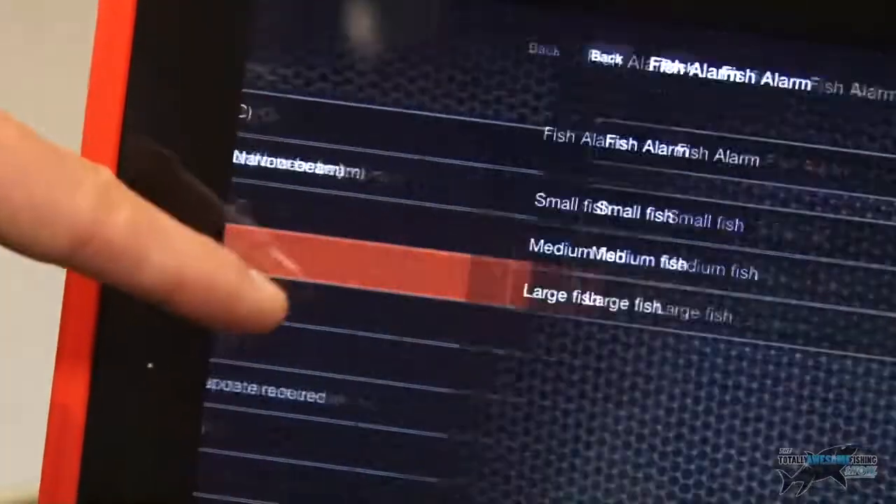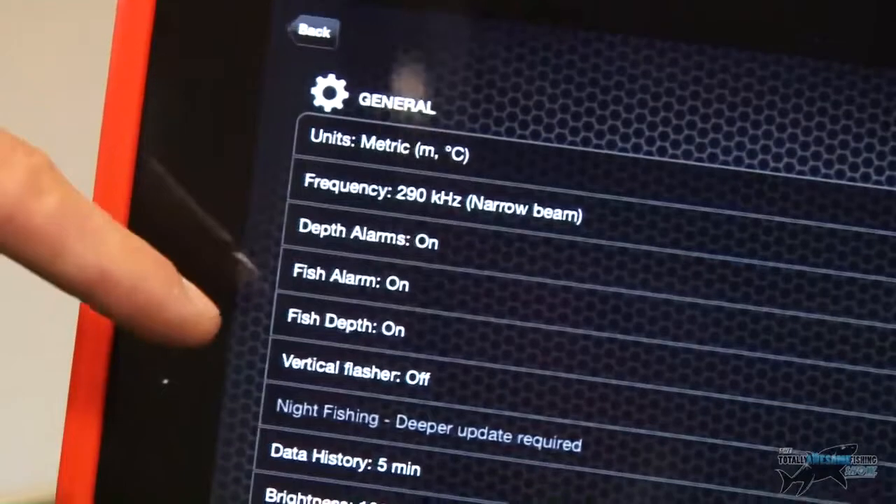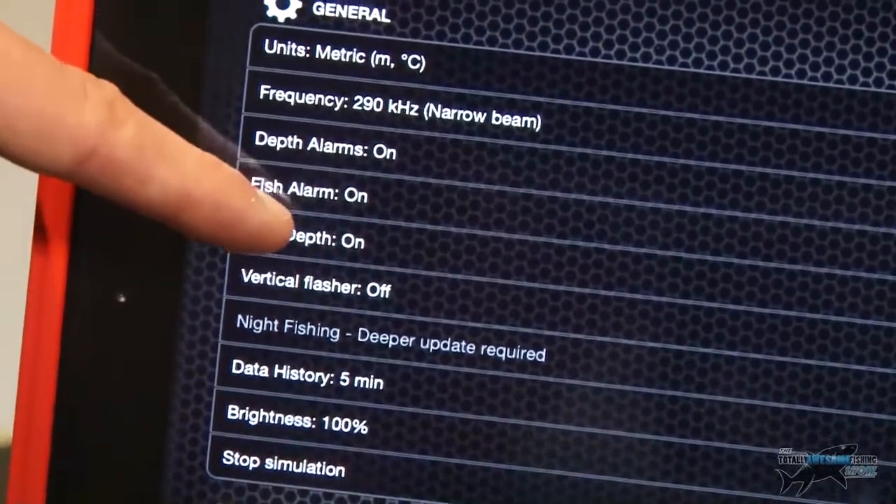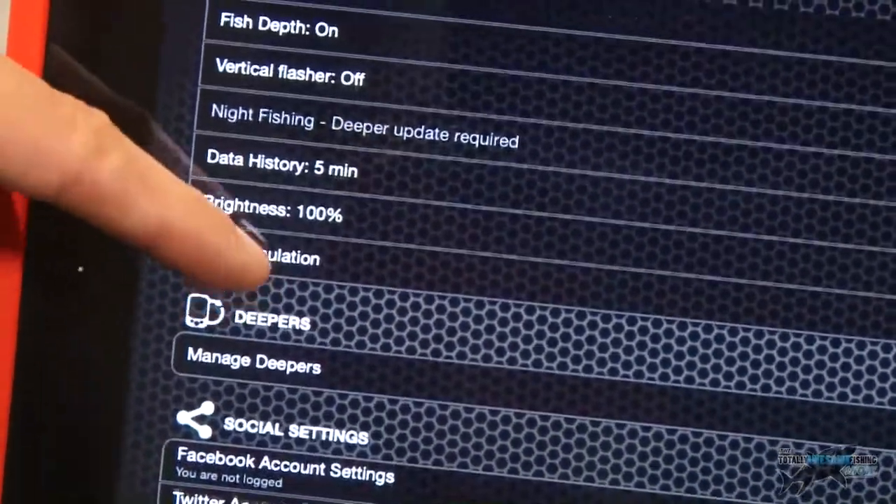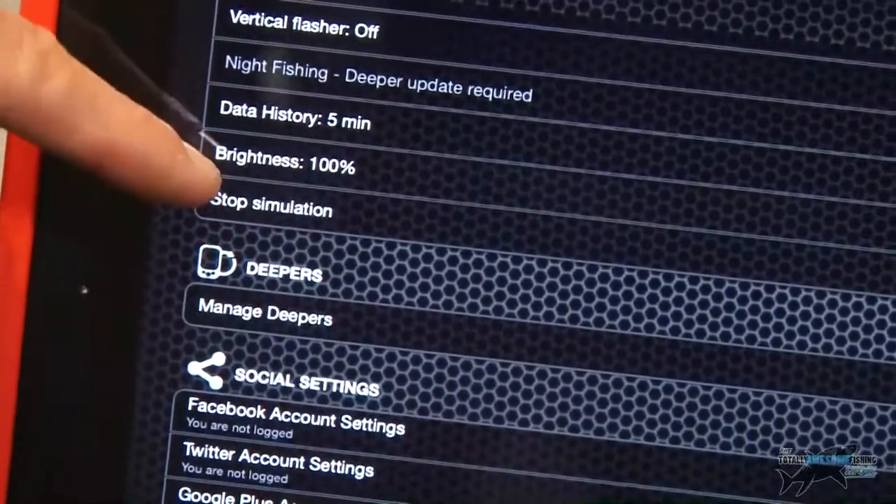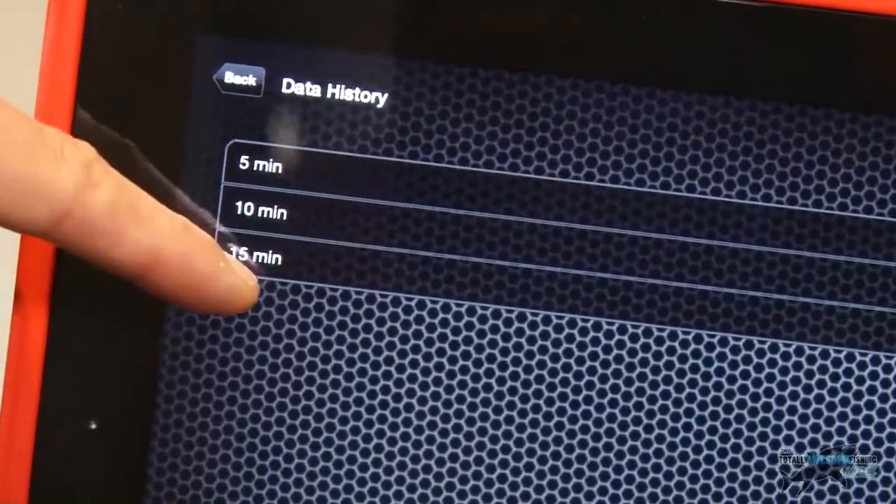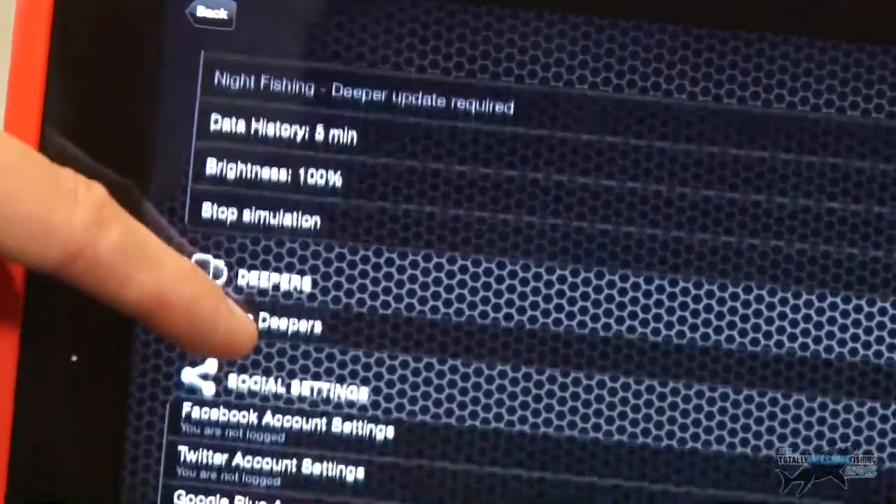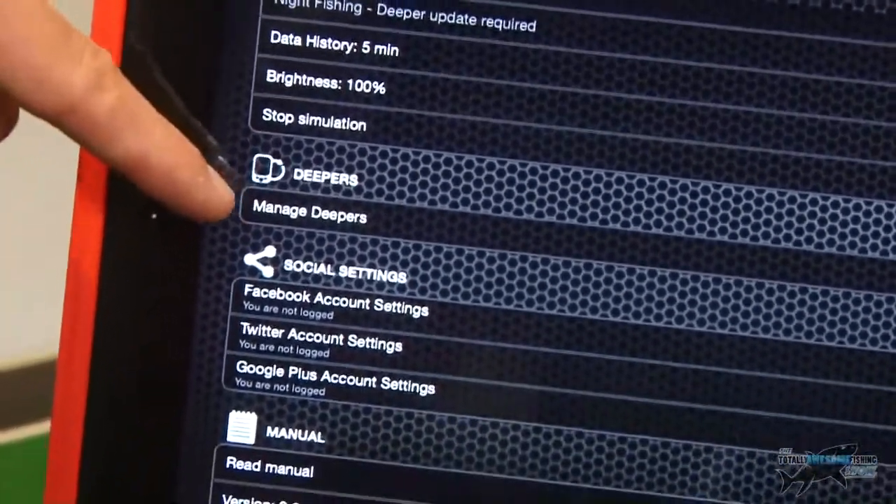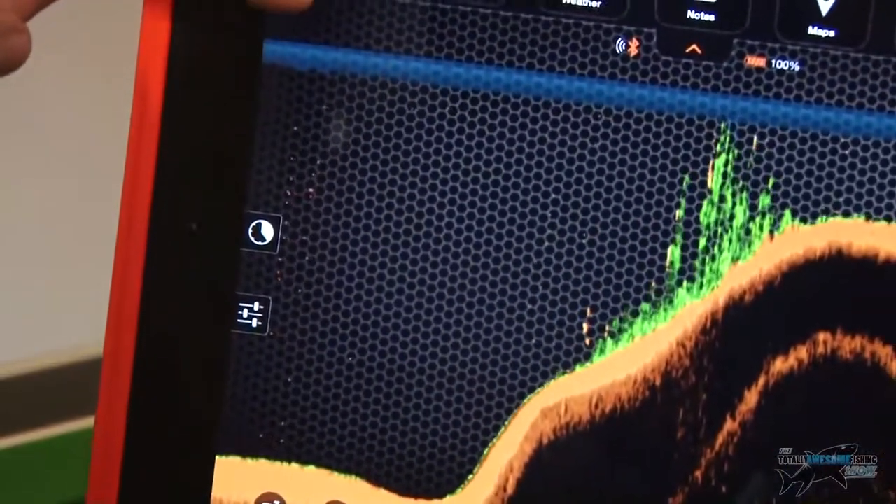The fish alarms there, when it locates different sized fish, it gives you a beep. You can turn them on and off as well. Fish depth, when I got those depth readings from those fish, again, you can turn those on and off as well. Vertical flasher, that's quite good for different sonar readings. Brightness, you can change the brightness. The data history, that was the bit we looked at a minute ago. And you can go up to 15 minutes back on your data history, which I think is really, really handy. And then you can actually connect a number of different Deeper devices to the same app. And the other good thing is on this screen here, it's got a calendar.